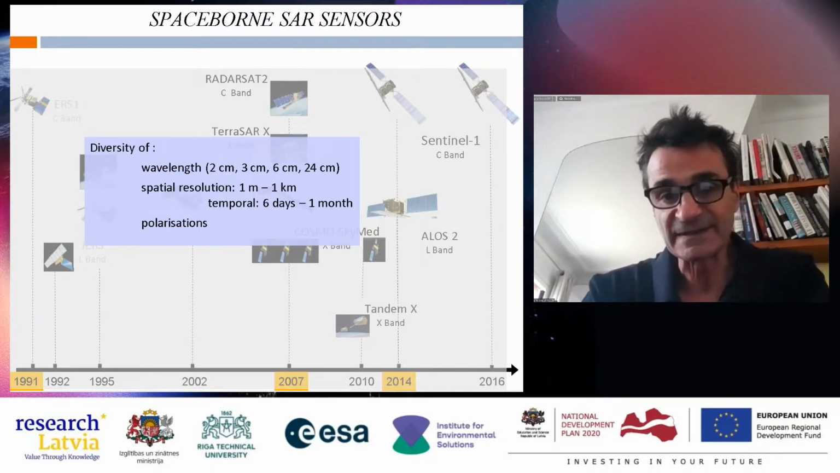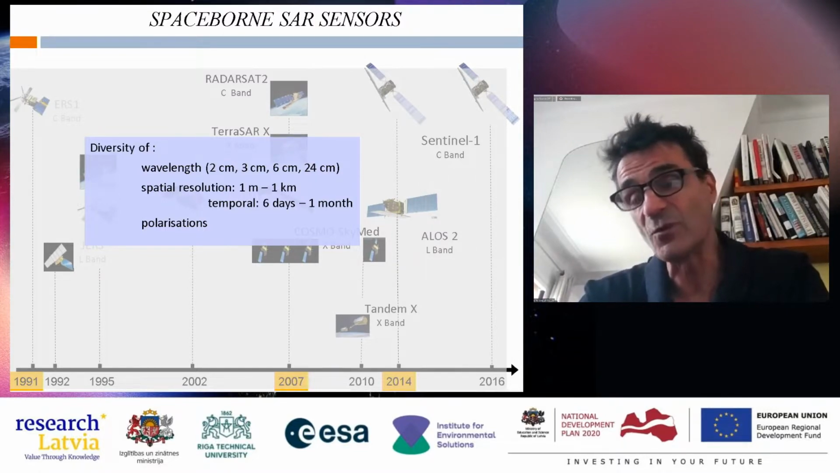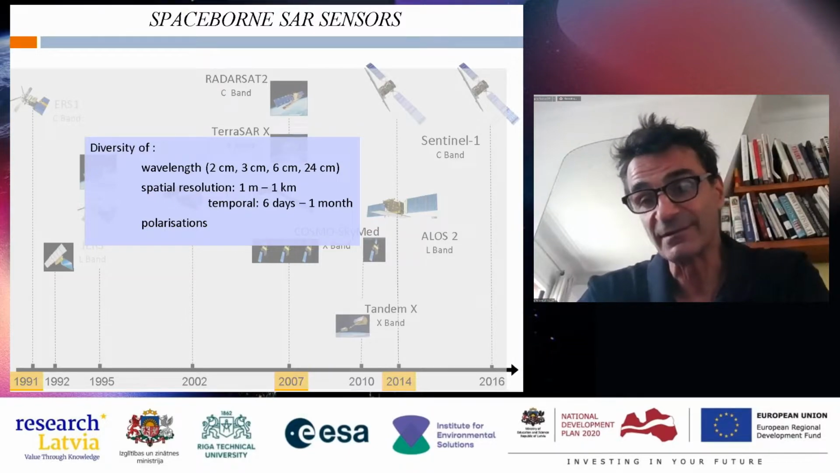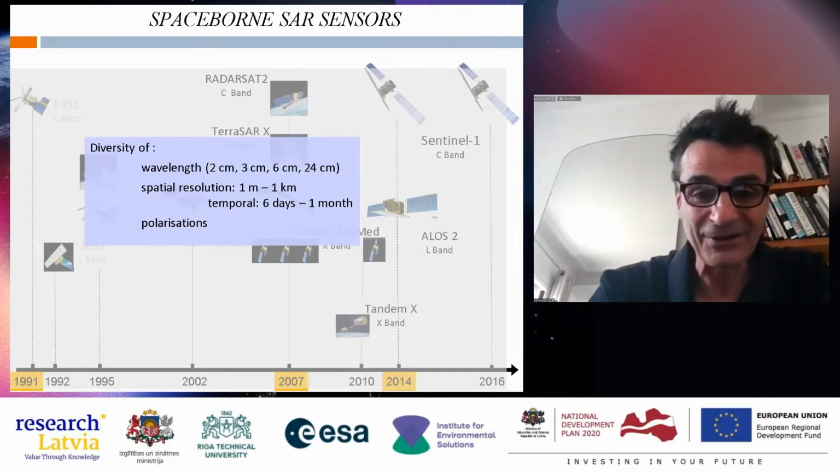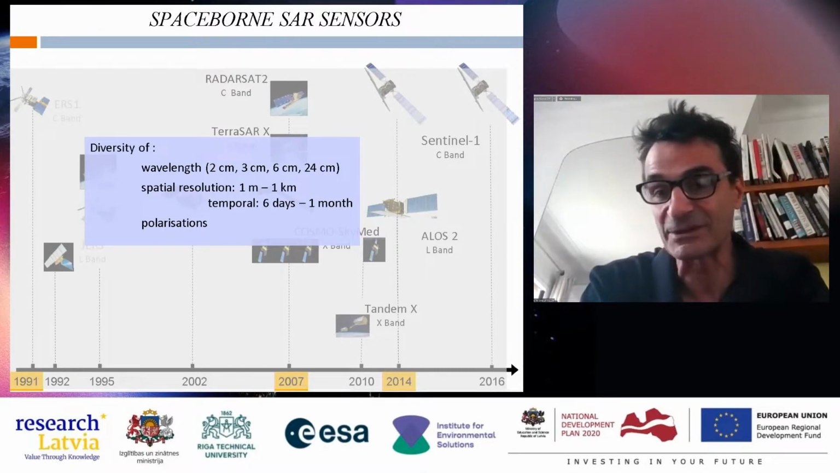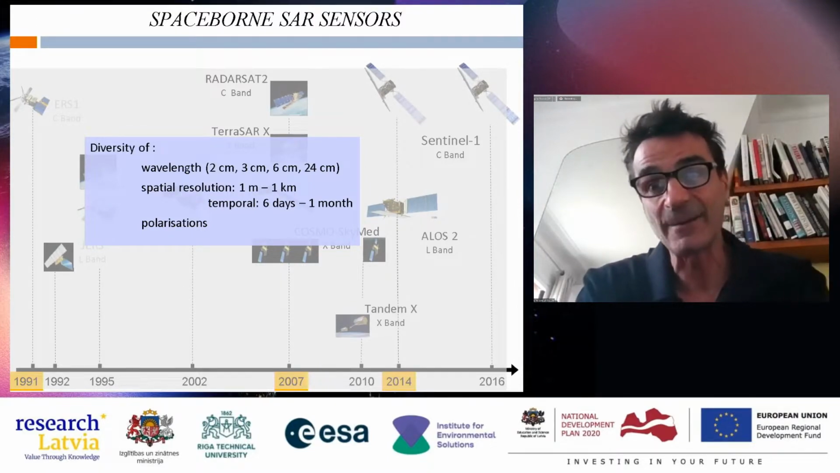Up to Sentinel-1, we had to wait about 1 month for the temporal revisit. Since Sentinel-1, which is the biggest revolution in the field, we have an image of 20 meters of spatial resolution with 6 days of temporal revisit,